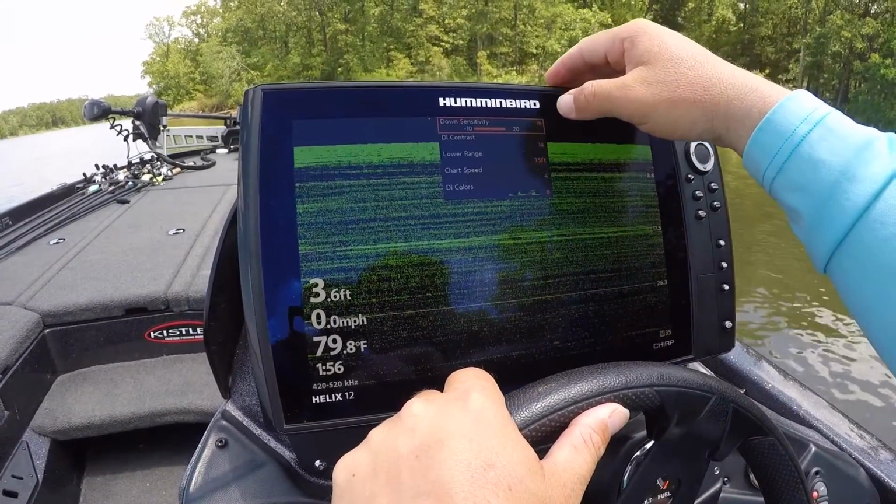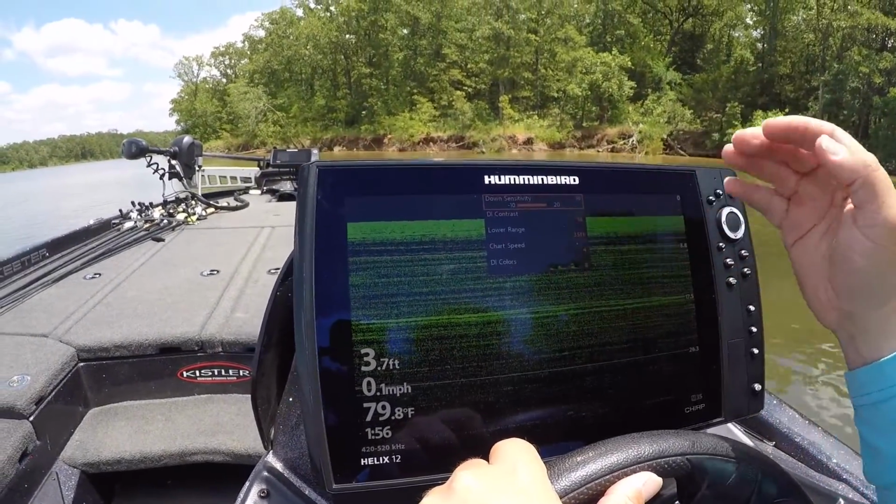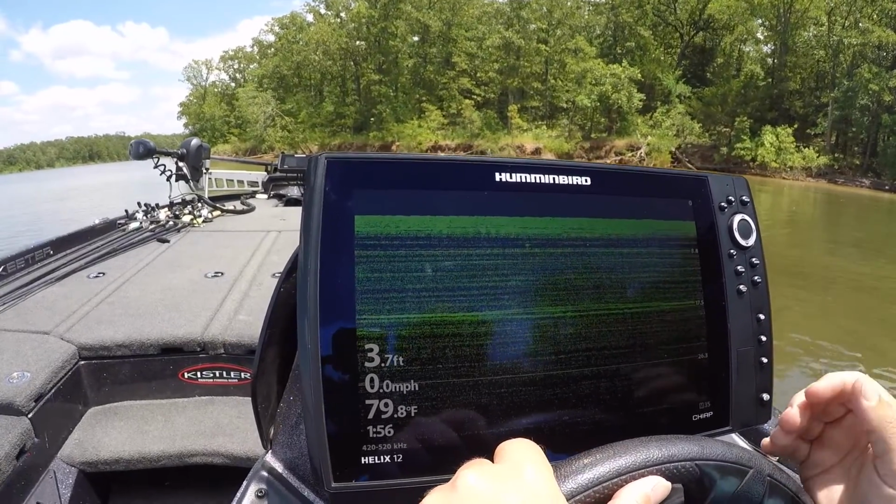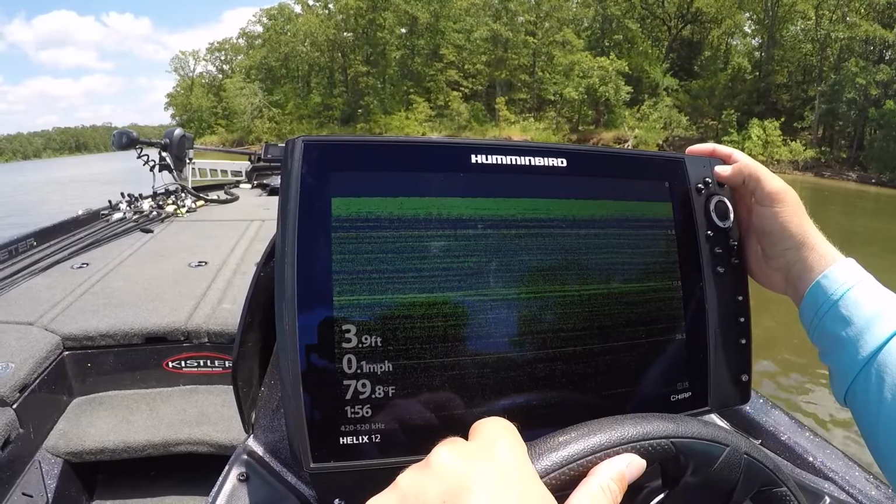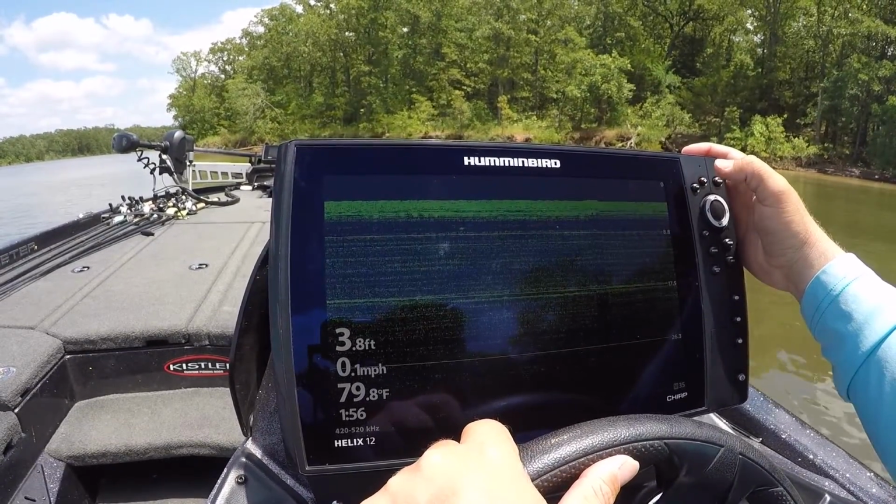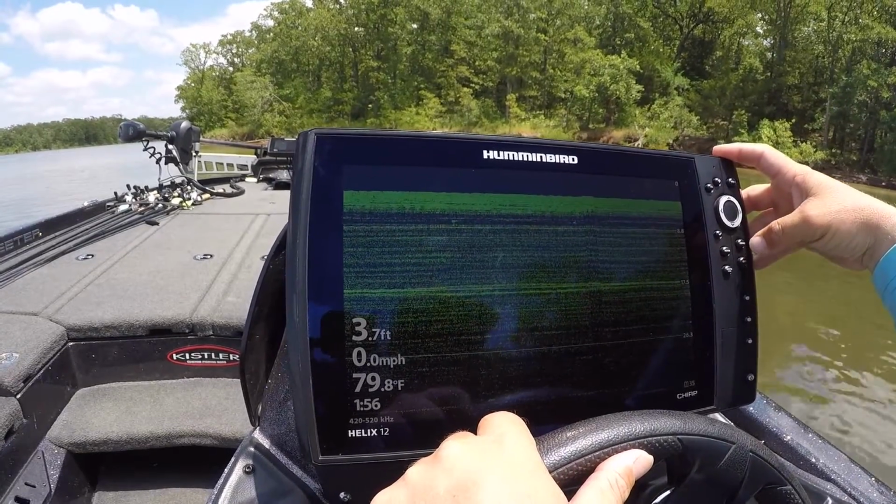Right here, we're going to go to sensitivity. Now, I've got the sensitivity settings at 16. I'll adjust this. And one really cool feature about Humminbird is when you're on this screen right here, the plus and minus sign allow you to adjust your sensitivity. So it goes up with the plus and down with the minus.